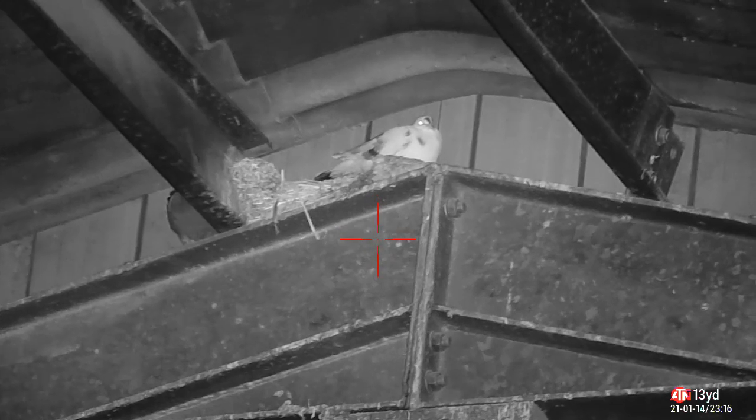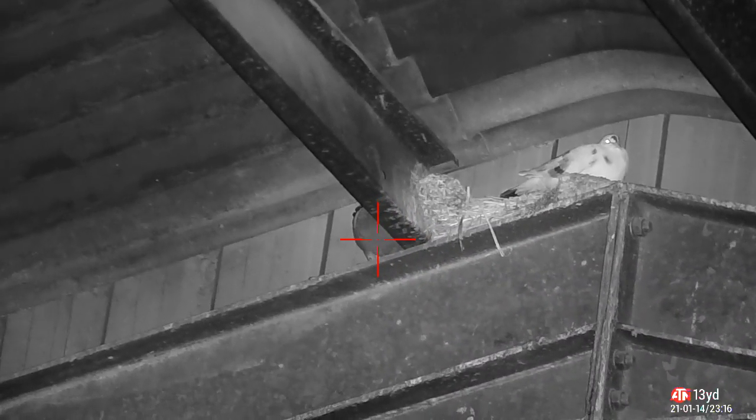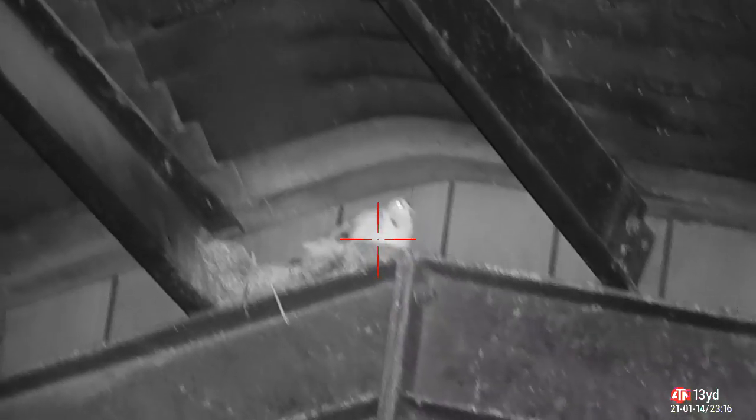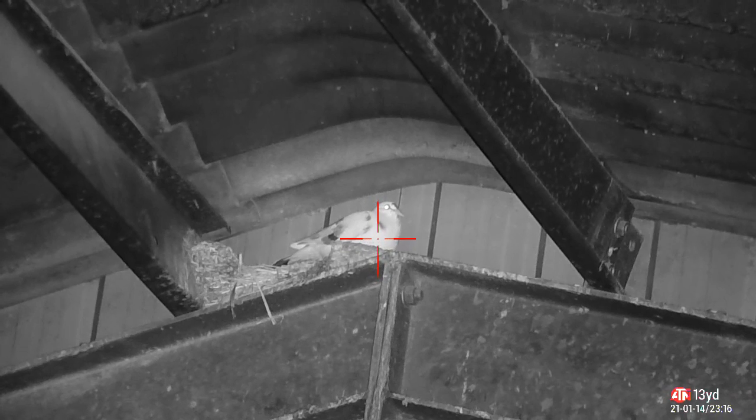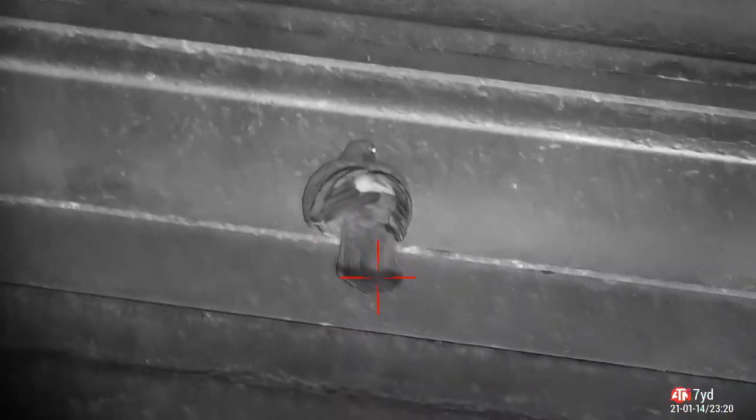Give the girder a quick ping to reset the zero on the rifle, and I'm going to go for that one on the left. Nice body shot there. He tumbles down and crashes right into the bucket on the tractor. I turn around and spot this one dumping his load in all the seed.